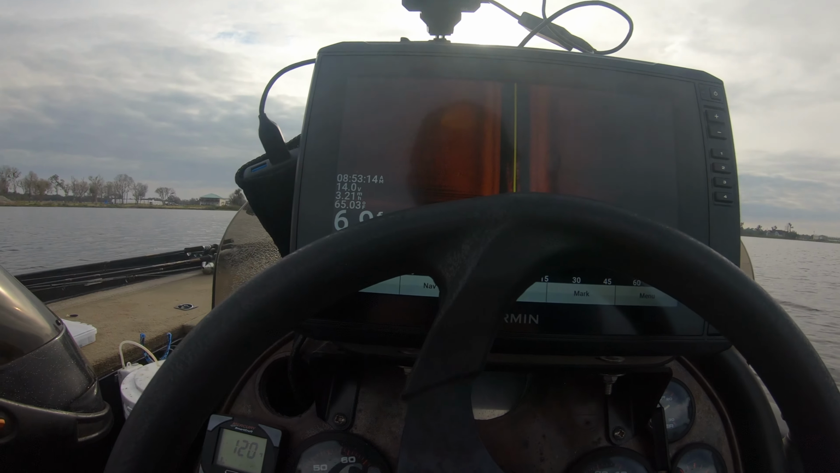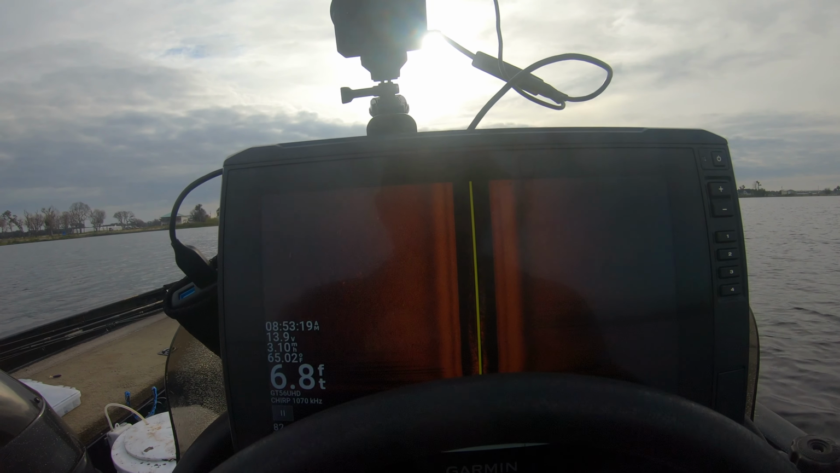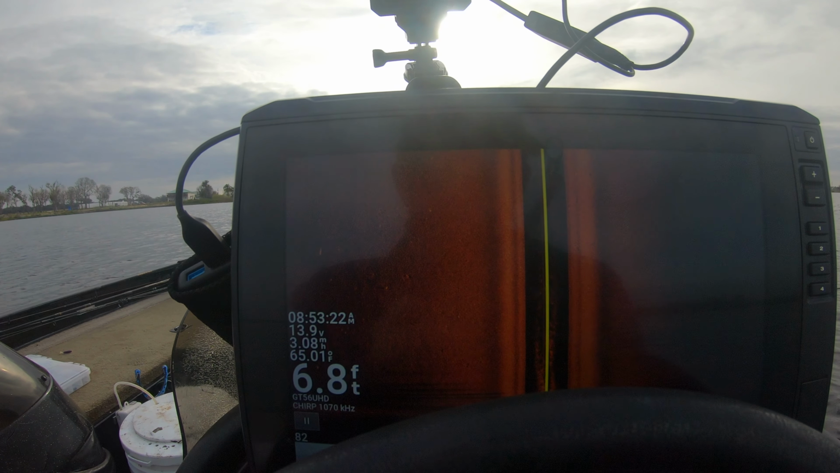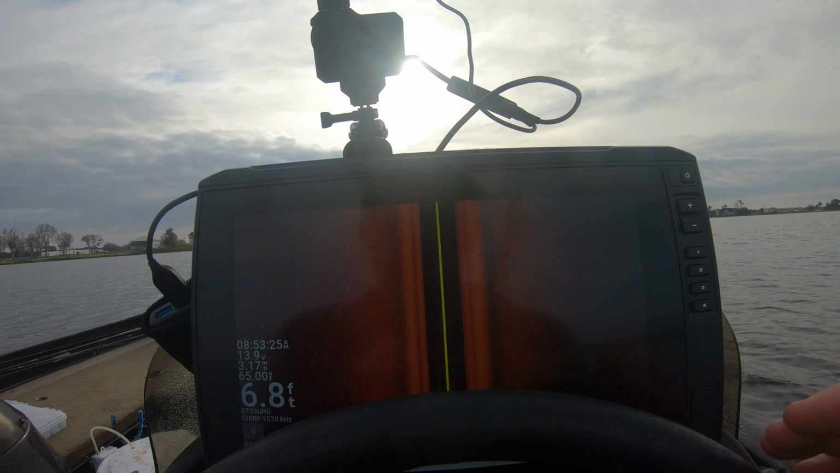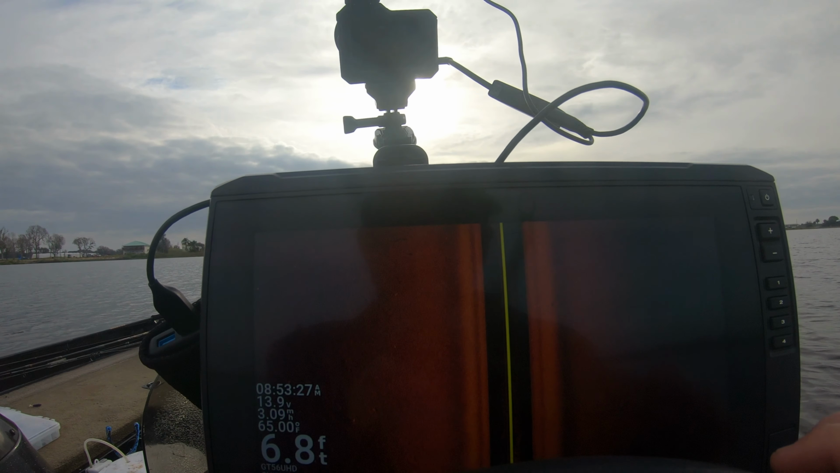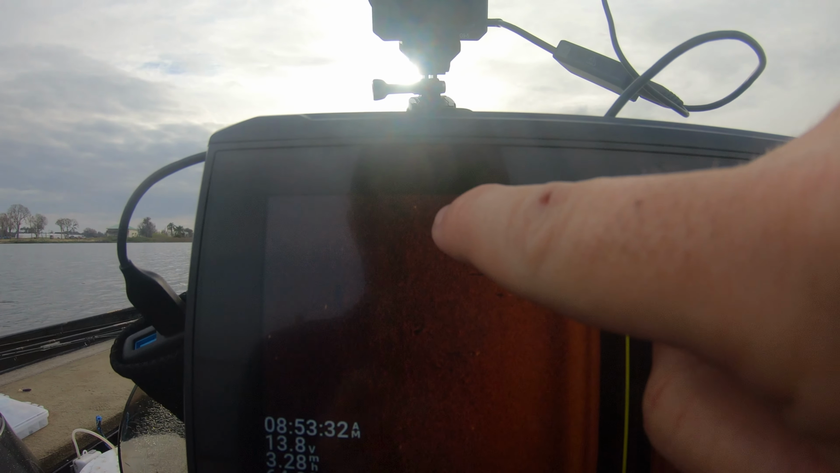All right, so this is one thing that I'm trying to get y'all to look for. I'm in about 7 foot of water, which is a great place to start learning livescope. And you can see I'm just scanning around, and you'll just see little fish, little fish, little fish.